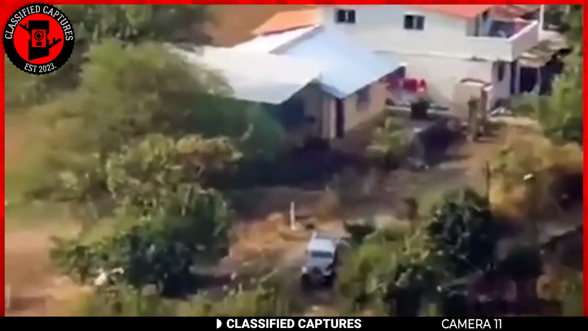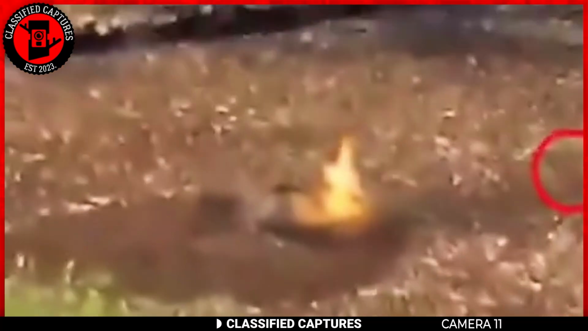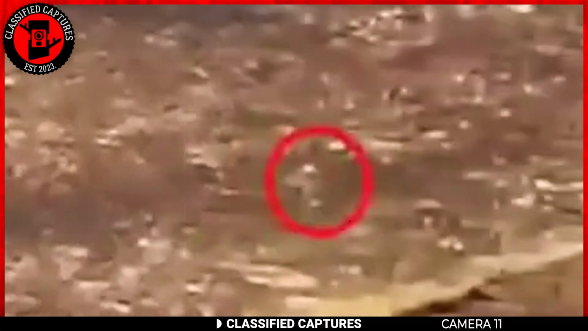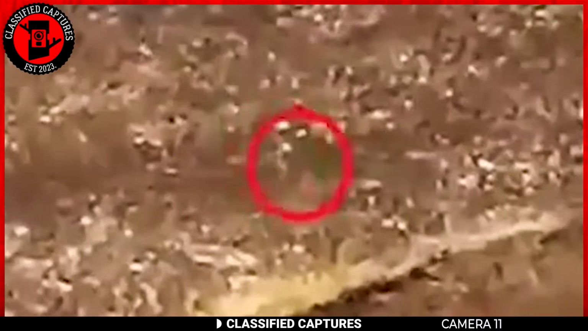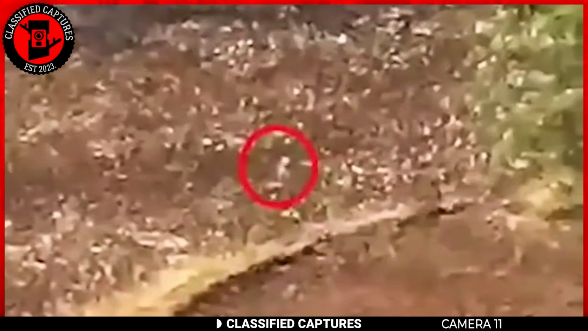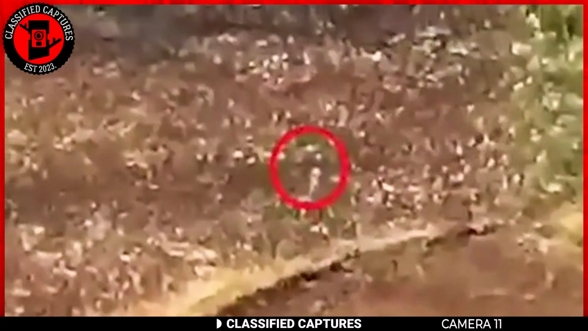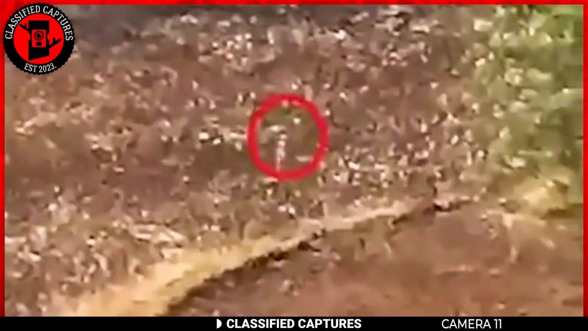Somewhere in India, someone captured this bizarre situation. There on a field was a strange-looking object made of fire. What makes the situation even more peculiar is the presence of a being, pure white, walking away from the fiery object and eventually shooting up into the sky.